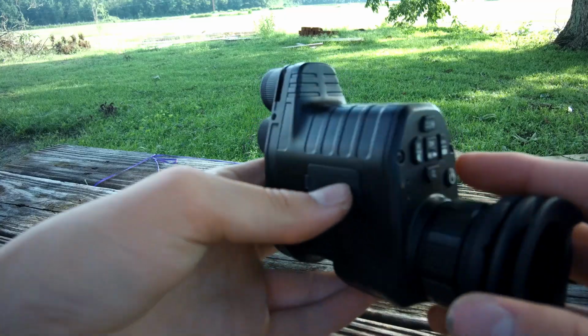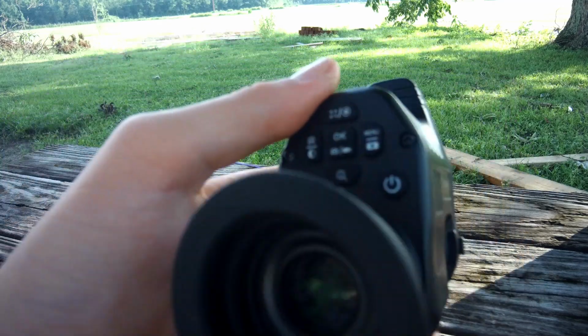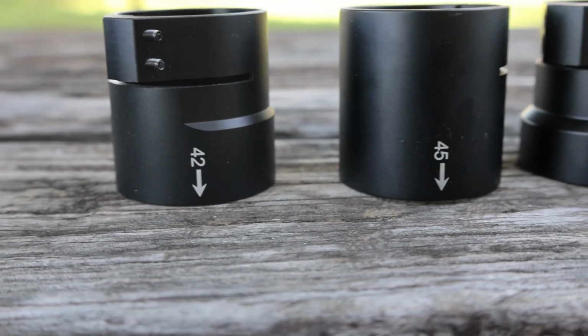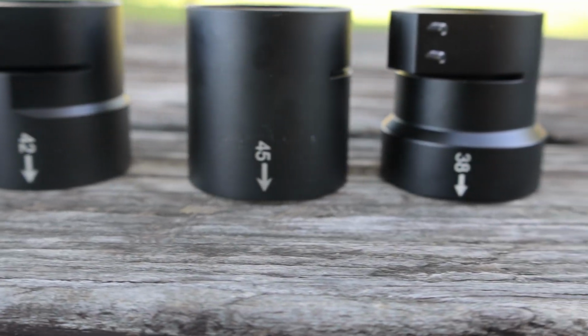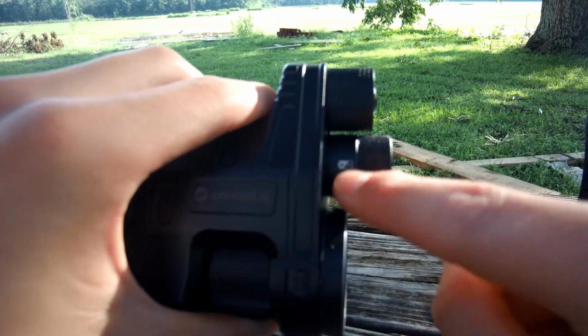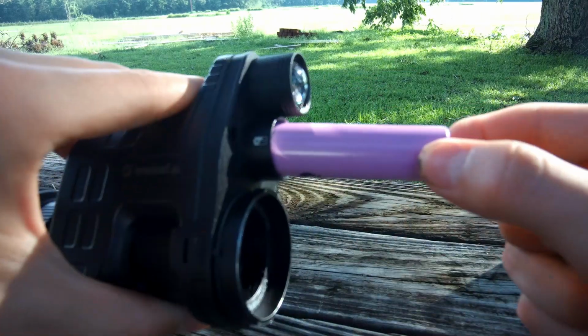It is included with an 18650 Samsung battery. It records in 1080p. It has a Sony Starvis sensor. It includes 3 collar sizes, 45 millimeter, 42 millimeter, and 38 millimeter. The battery compartment is located right here. To access the battery, twist this cap off and pop her out right there.